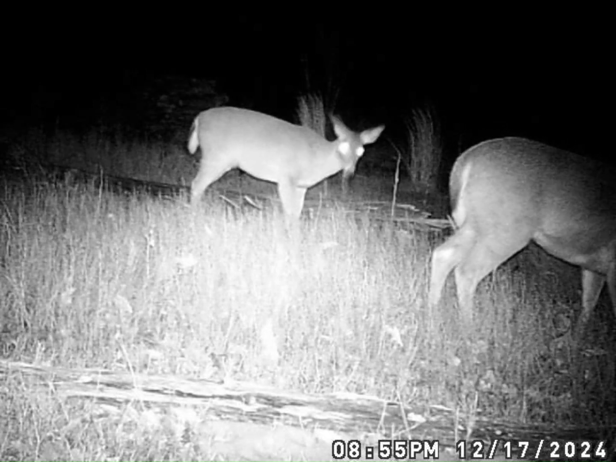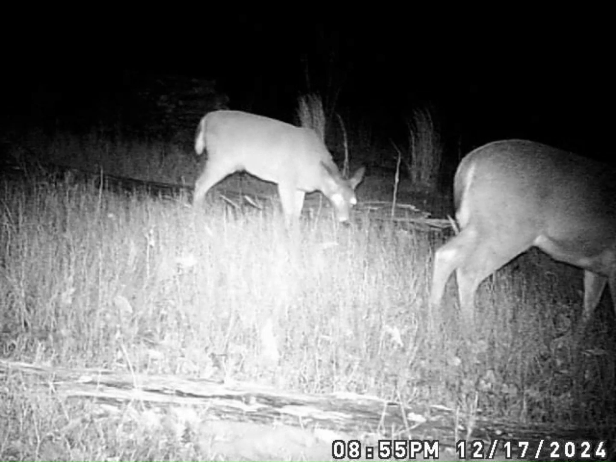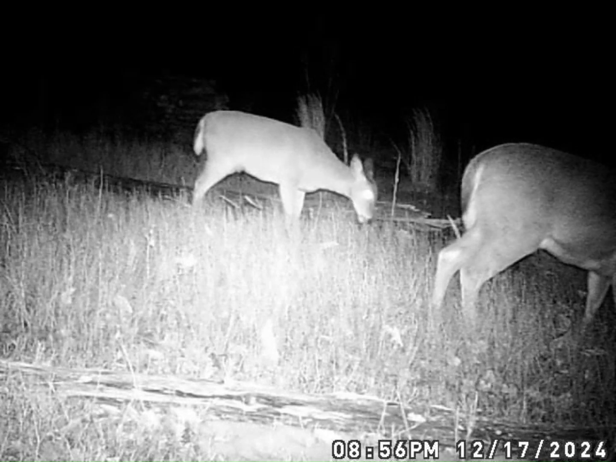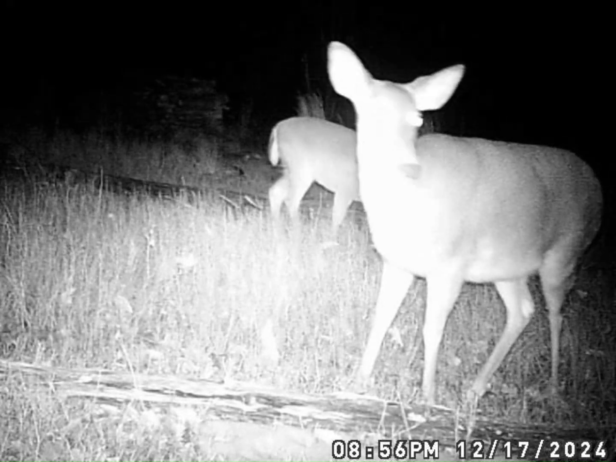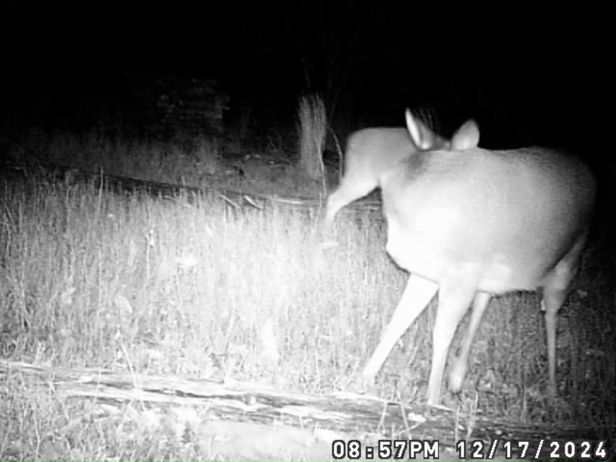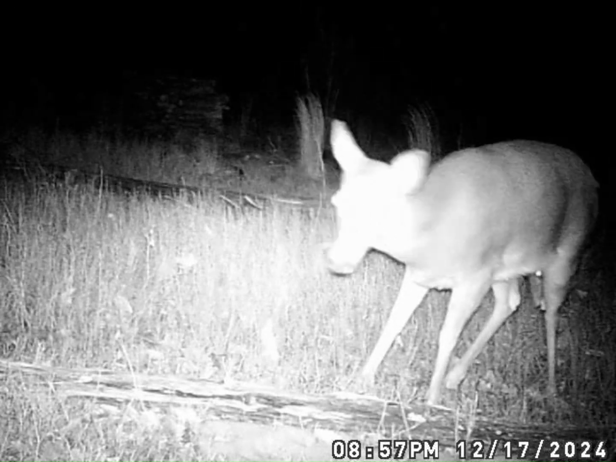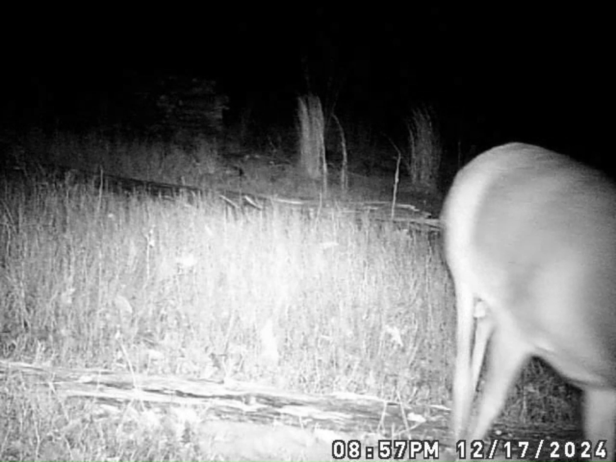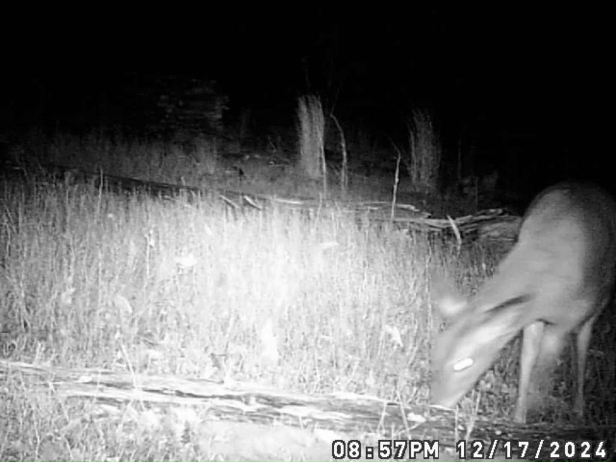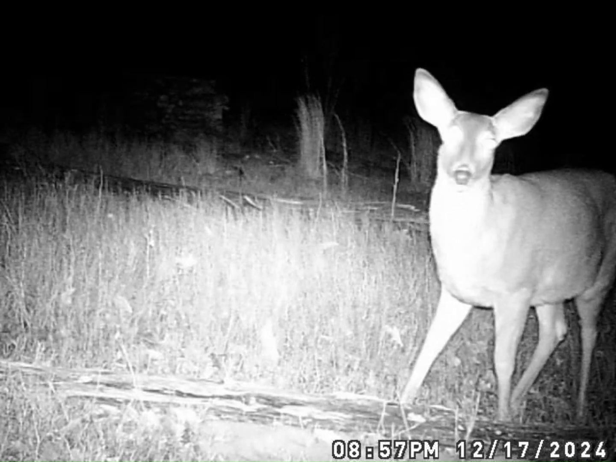Whether it's her actual fawn or not, don't really know. Then they're going to decide to wander off, it looks like here.